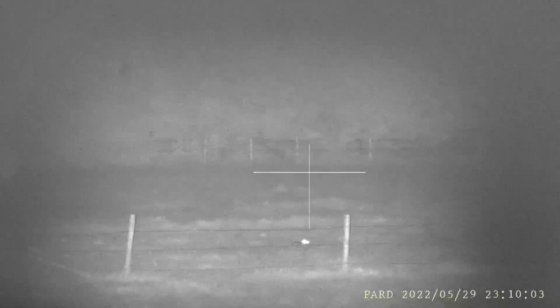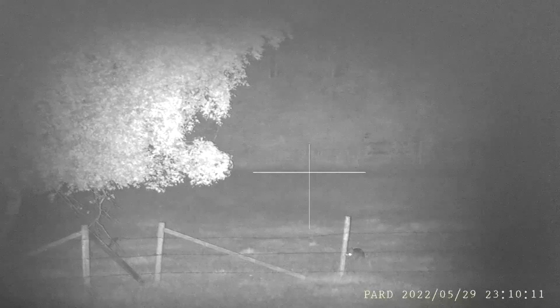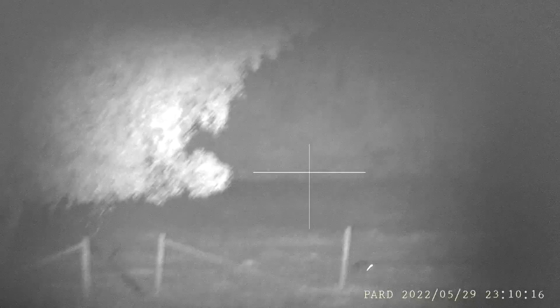Battery life is rated at 8 hours, but I do find that's very dependent on what features and functionality you're using and how often you do remember to turn it off for long periods when you're not using it. I would definitely carry a spare. You can actually send signal out via Wi-Fi to an app on a smart device.